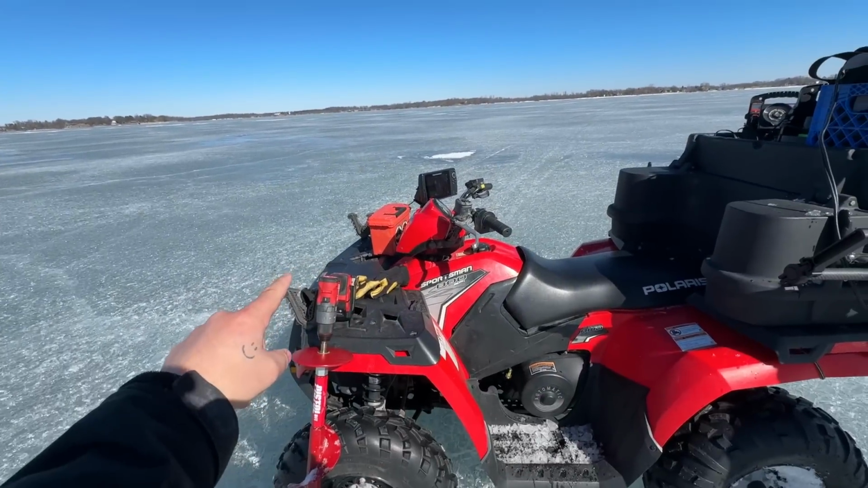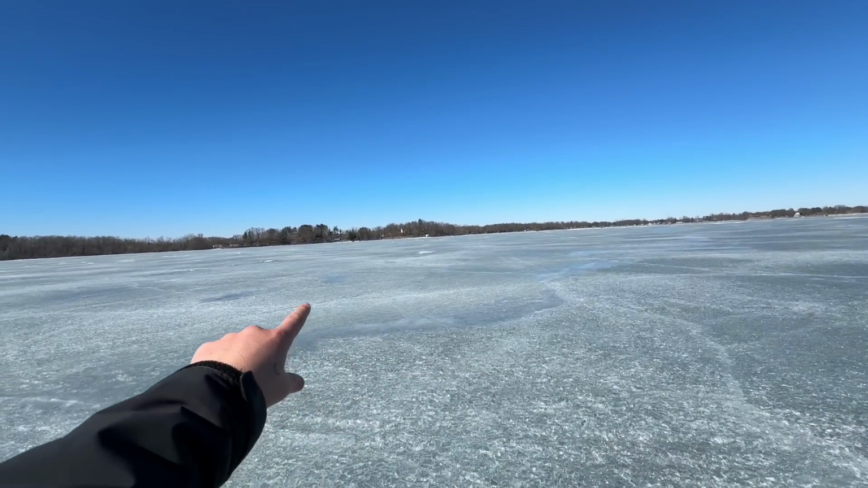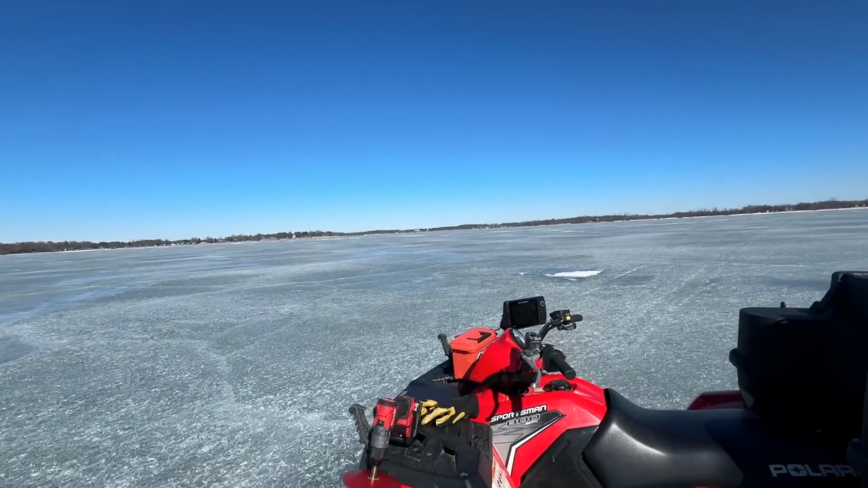It's getting warm. It feels great. Can actually finally take your gloves off for more than 2 seconds, so that's good. But I'm going to hop back on the front of the wheeler, and we're just going to keep bouncing this break line down and around and see what we can find.